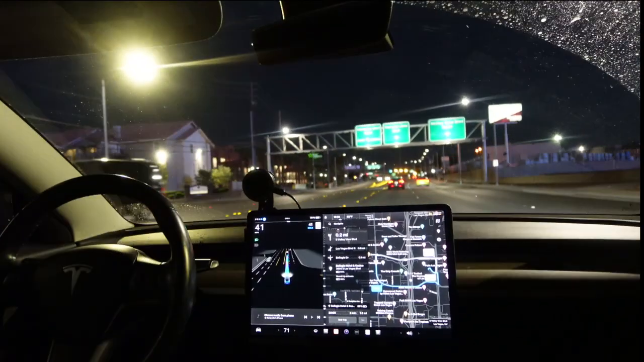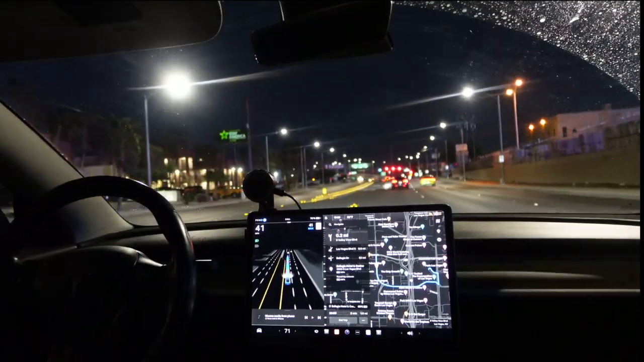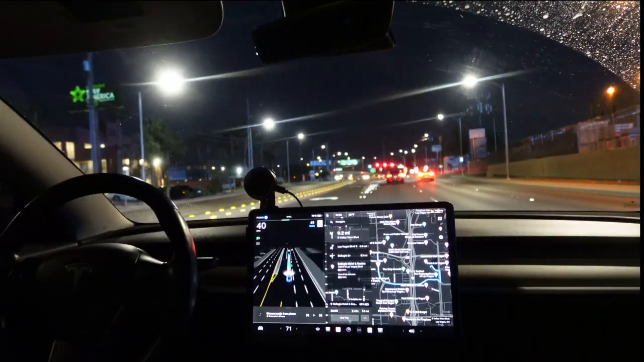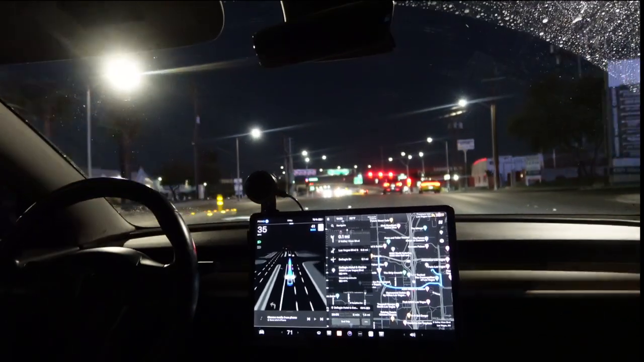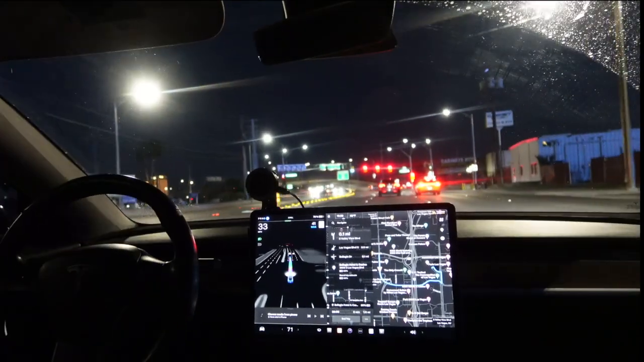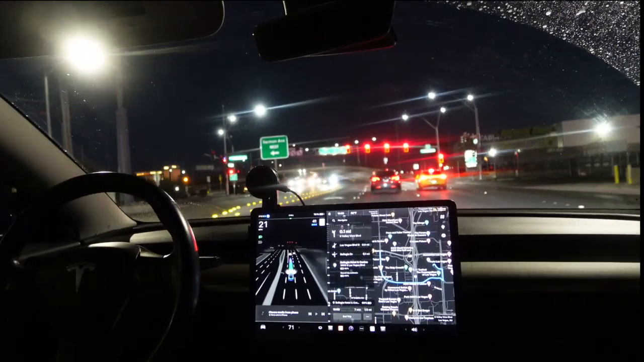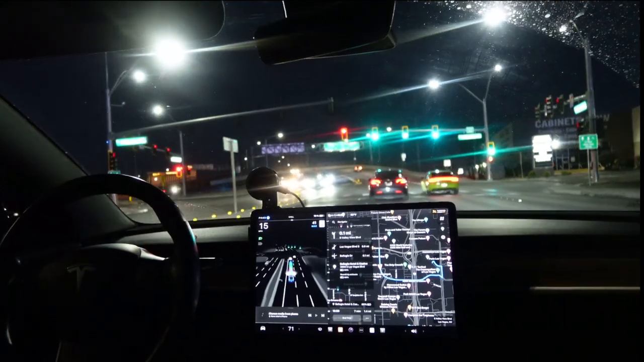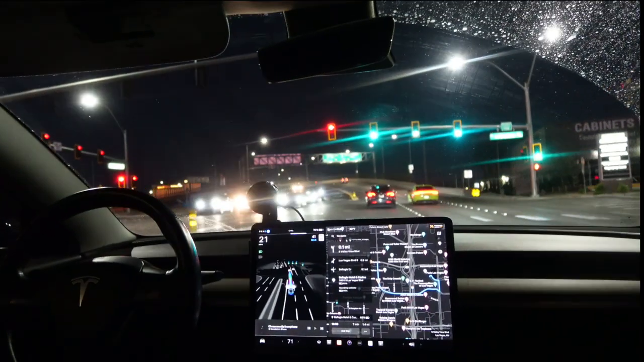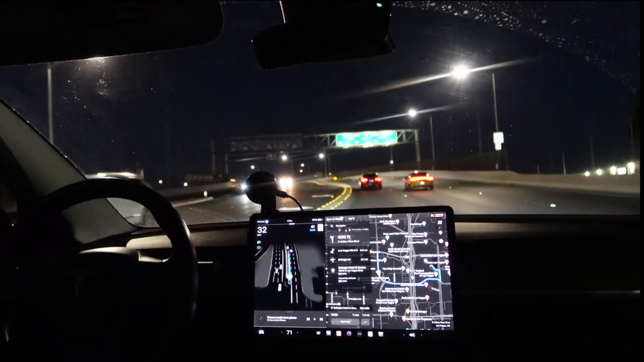It's supervised FSD. So I'm doing good on time. I'm supposed to be there at 8, and now it's 7:52. So this is the route right here, the one that I wanted. Once you adjust, it also adjusts the map, obviously, and it takes you from wherever you are to your destination.